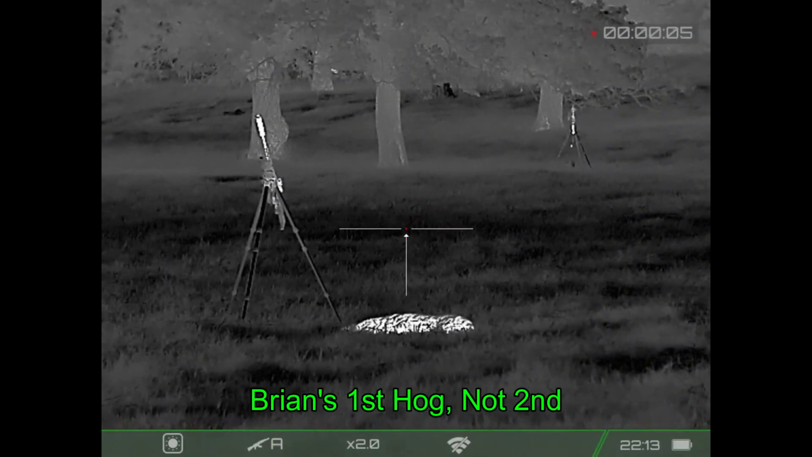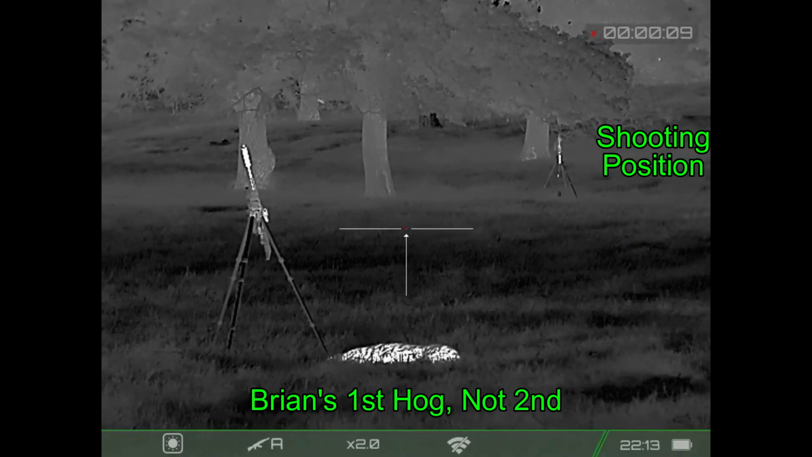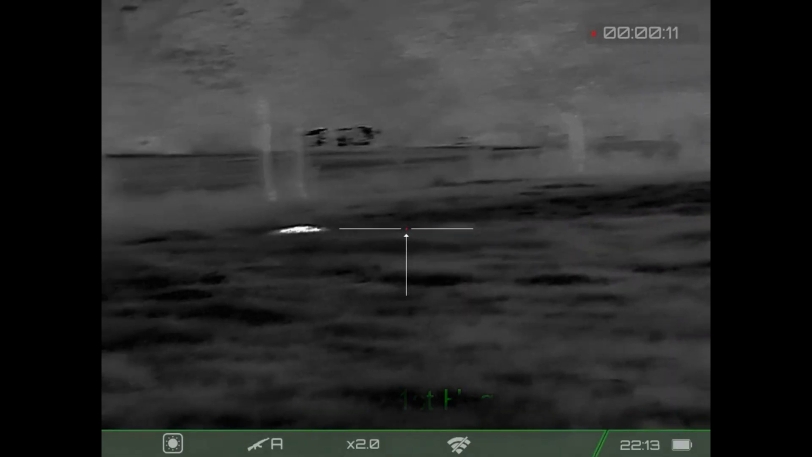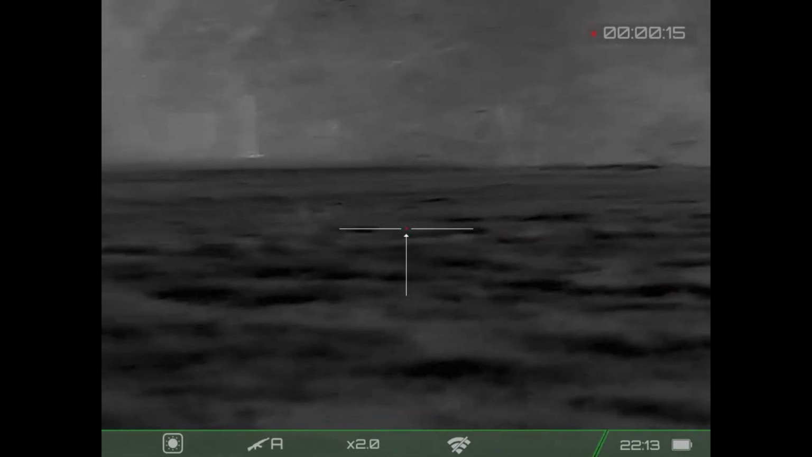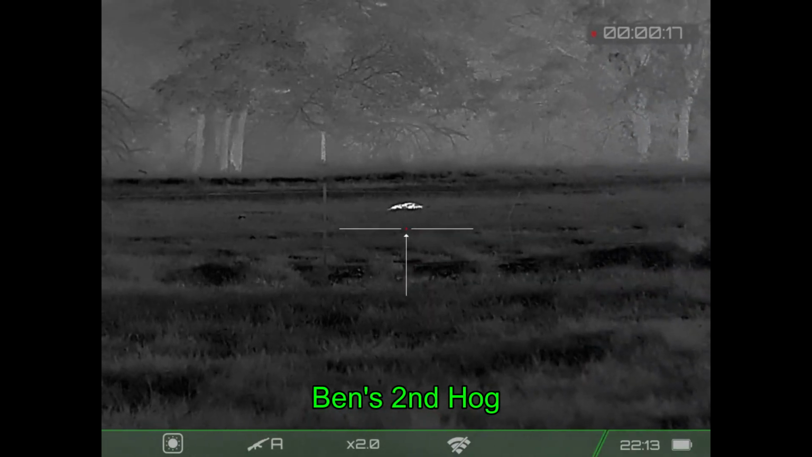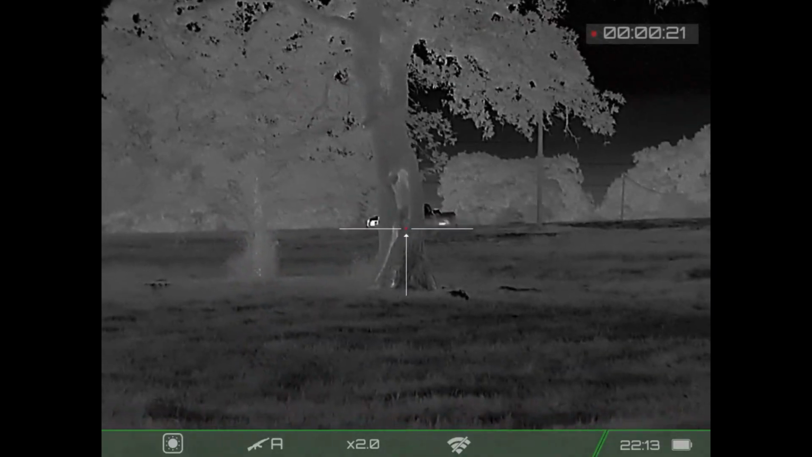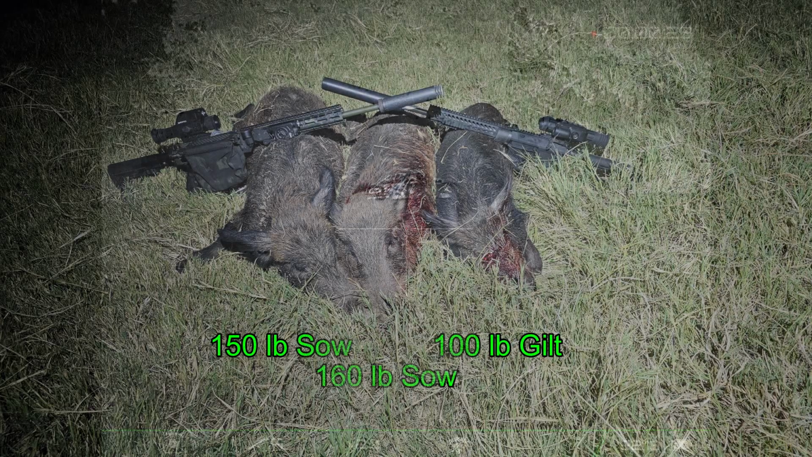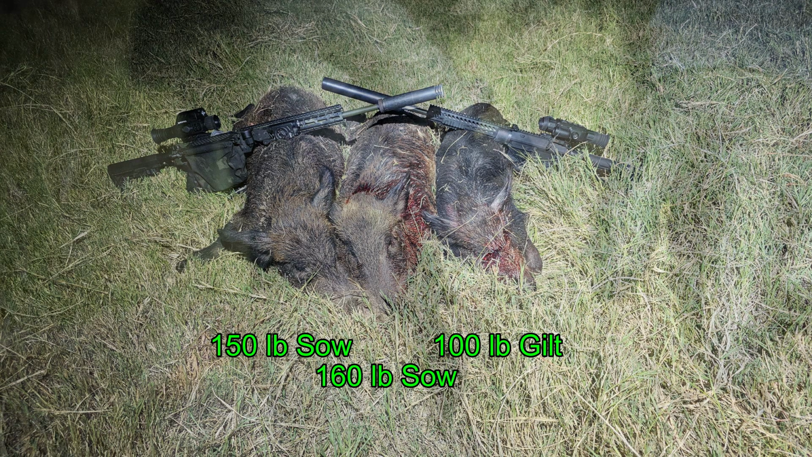Alright, there is my second pig shot. My rifle and Ben's rifle at the original shooting position. One of Ben's pigs. And the other one of Ben's pigs. And here comes Ben. I came away with a 150-pound sow. Ben had a 100-pound sow and a 100-pound gilt.